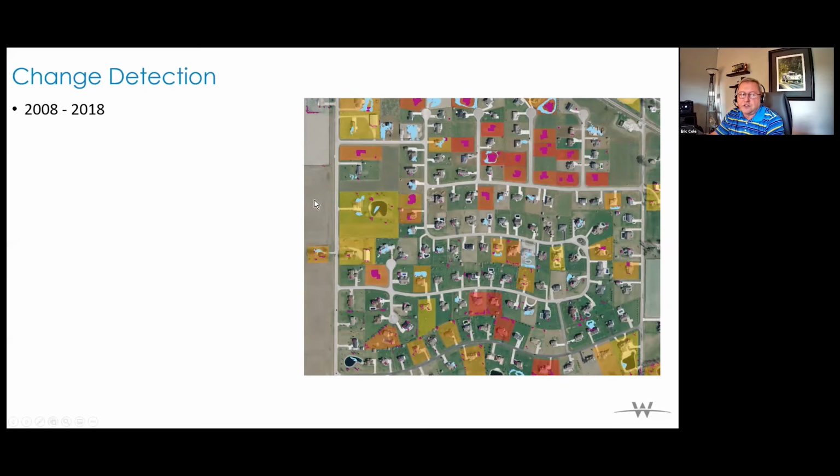This is just another view of change detection between a data set of 2008 and a data set of 2018. And in this instance, we've used parcel data as well. And what we've done is completed a change detection process where we've identified features that have been added, features that have been removed, and properties where there's just been change. And then we've color coded each of those parcels based on what has happened there, either something added, removed, or changed.